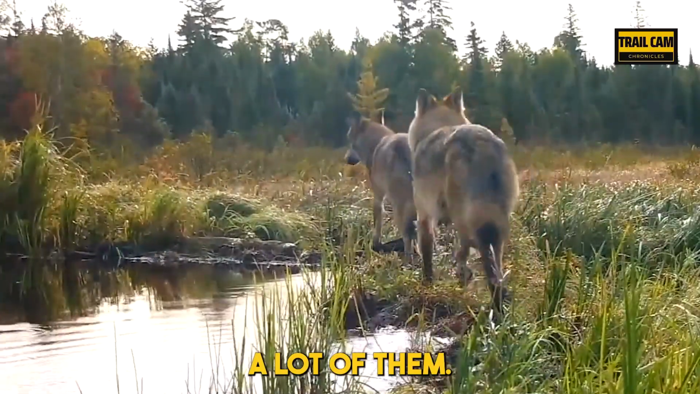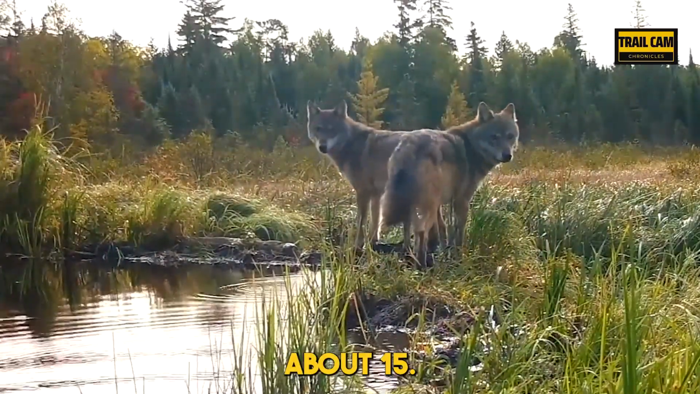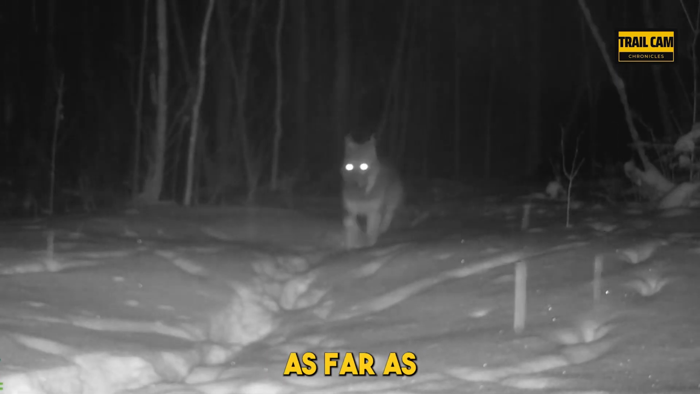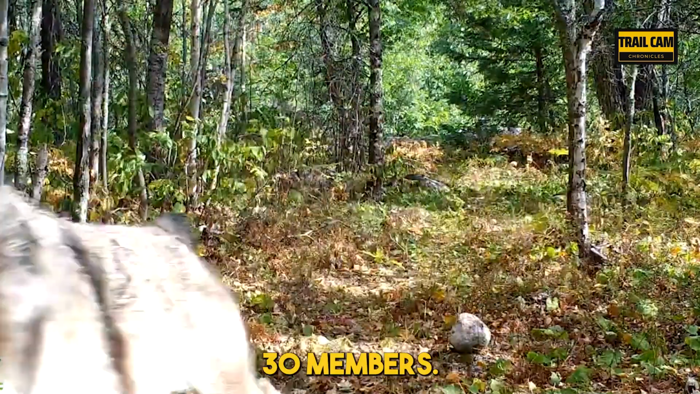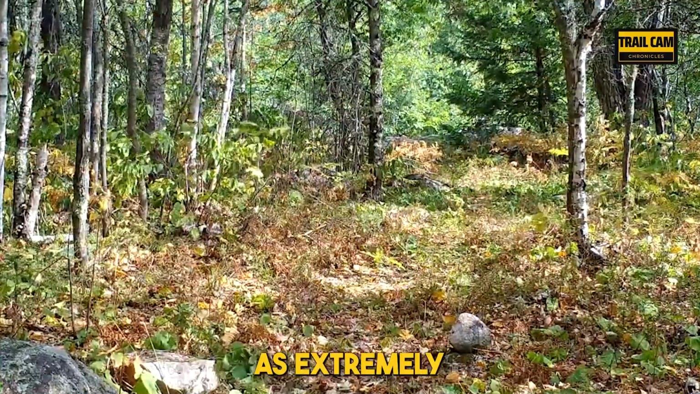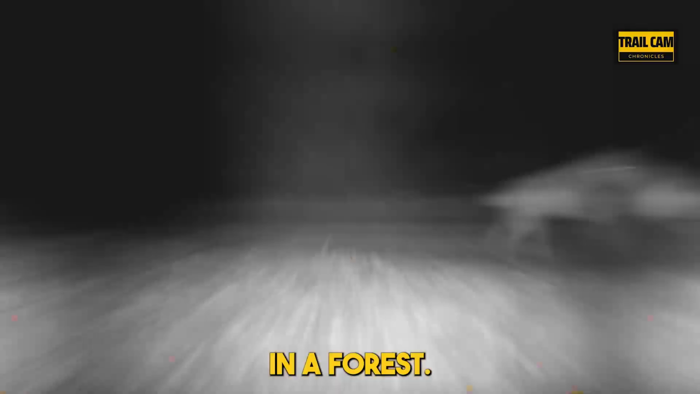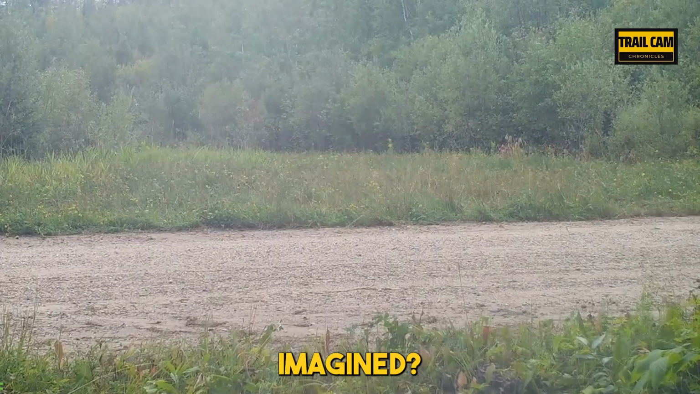There aren't a lot of them. I believe there are about 15. Also, simply consider how large wolves are. Wolf packs, as far as I'm aware, can contain up to 30 members. Thus, see yourself as extremely unfortunate to have to contend with a pack that size in a forest. Are these interactions real or imagined?